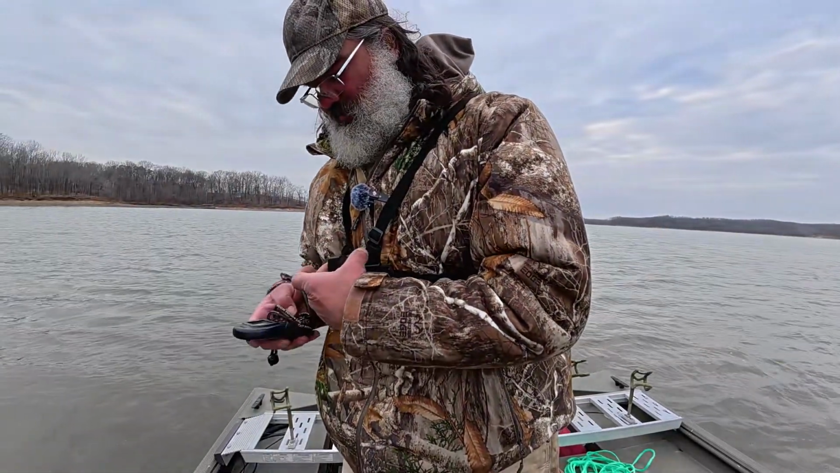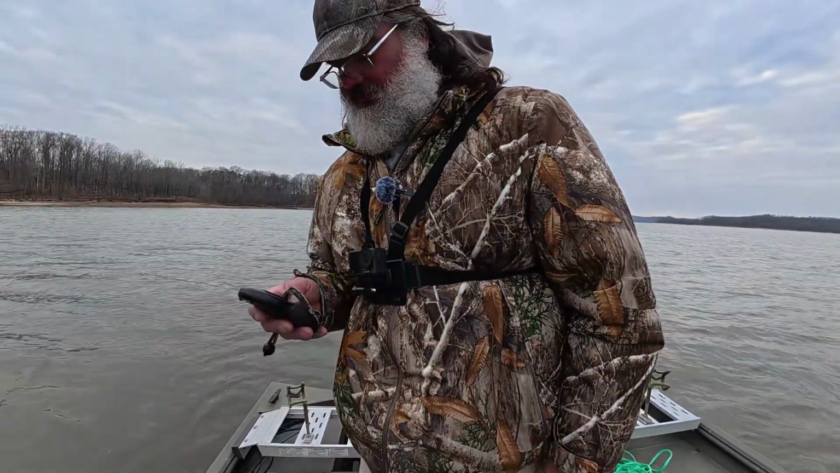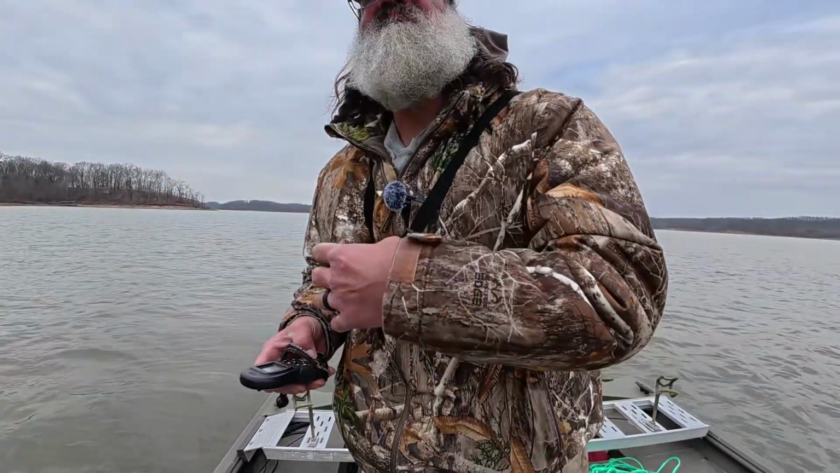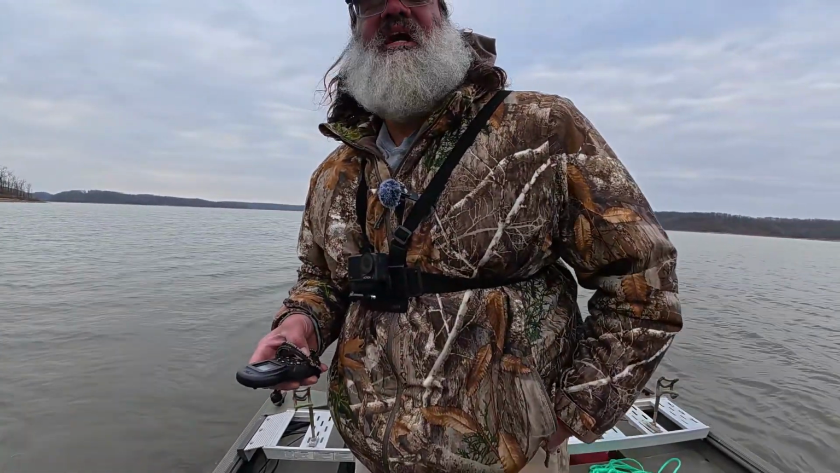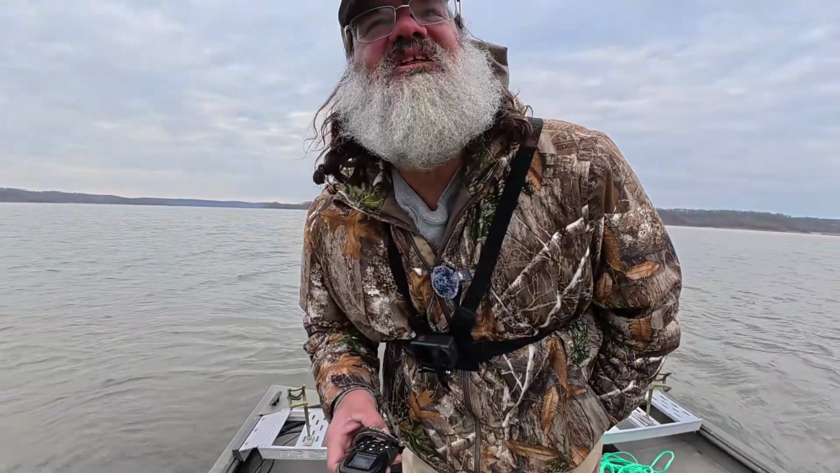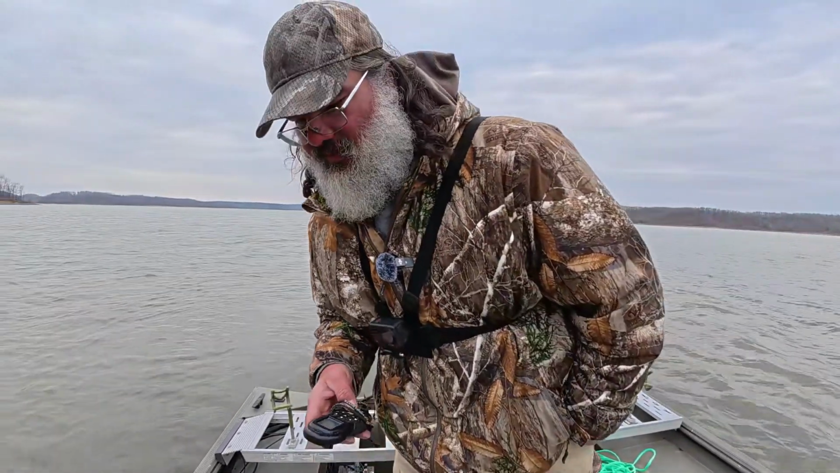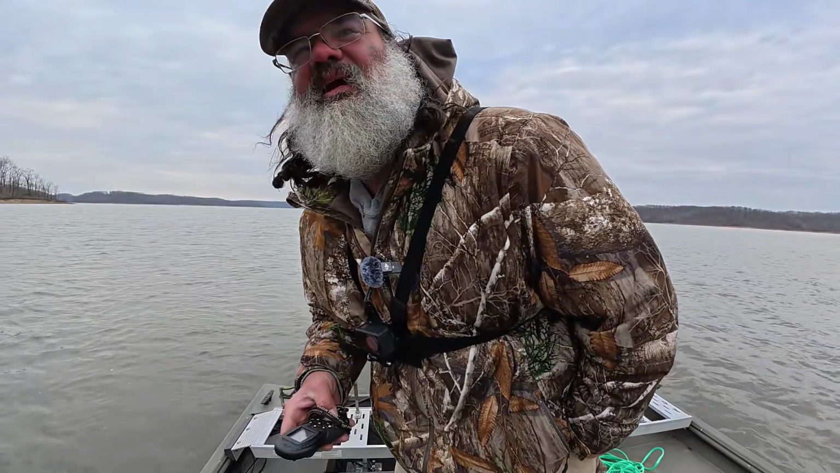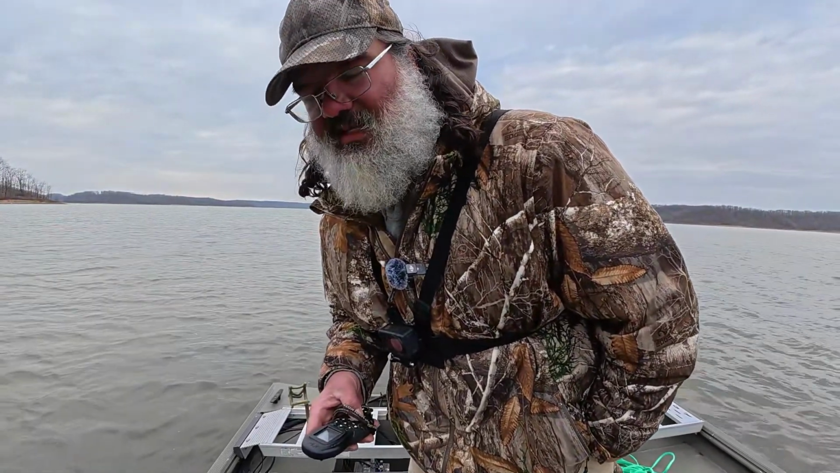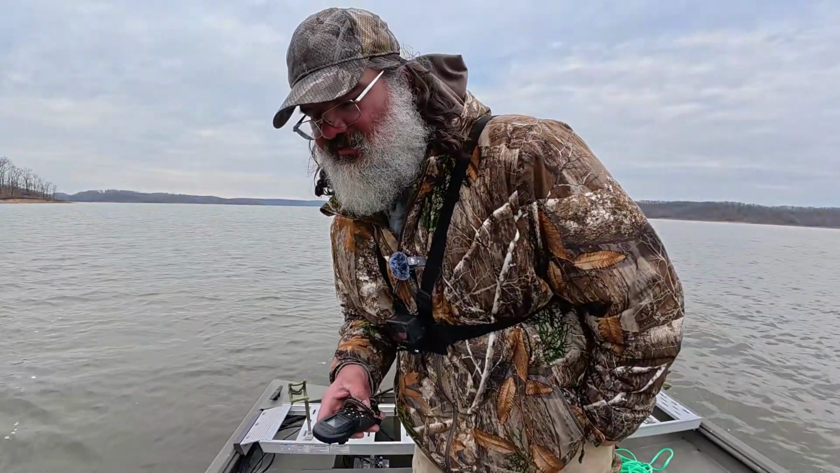But like I said, I'm sort of setting everything up. And whenever I get on top of them shad, I'm gonna spot lock that trolling motor because they're so deep you don't have to be on the run for them. And then that way I can be real steady on top of them, and I can let that net sink as far as possible because they're right on the bottom.